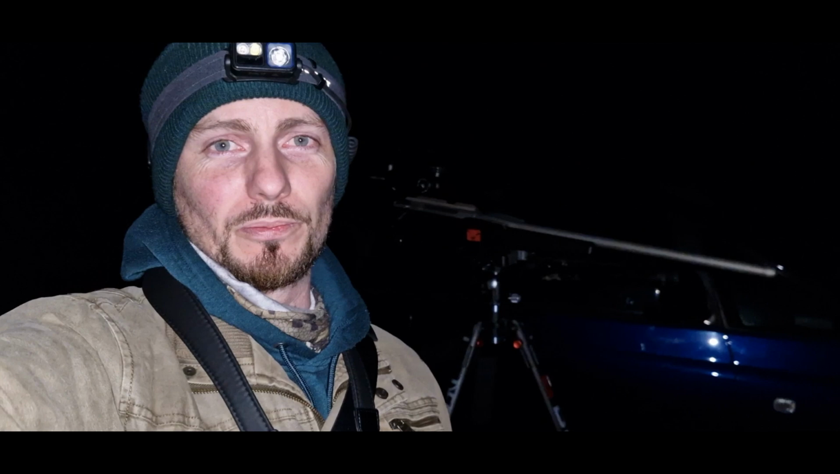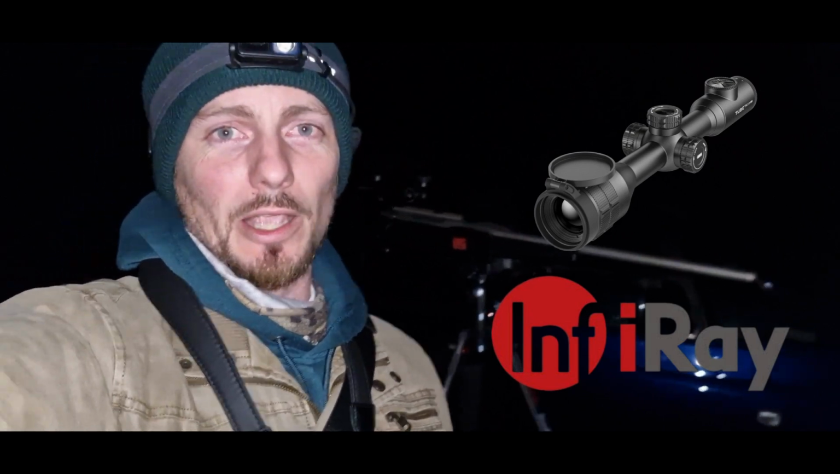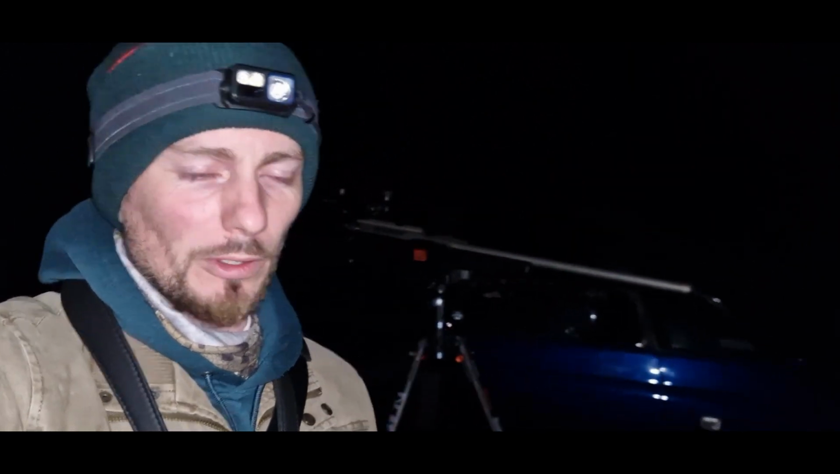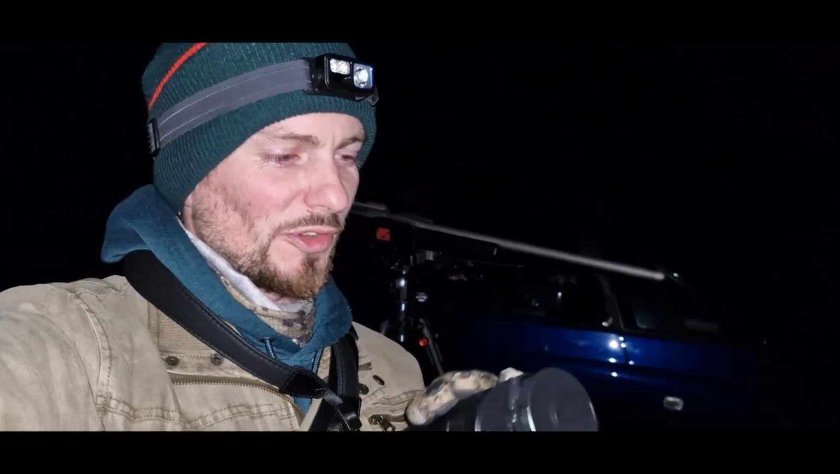Look, I don't usually use binoculars, I've never had one. My TH50 V2 is the first thermal device that I've physically owned. I have had the Infrared Ricoh RL42 in the past, also on loan. Yeah, it'll be interesting to see how I go this evening using a binocular, see what I think about it.